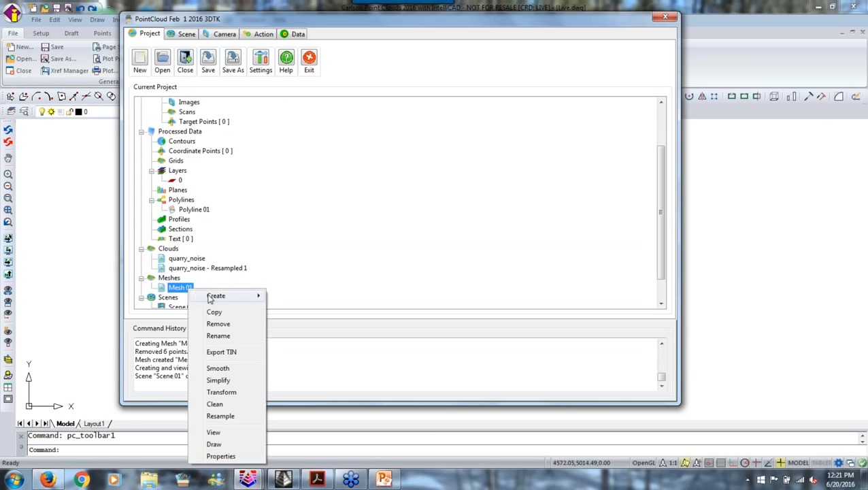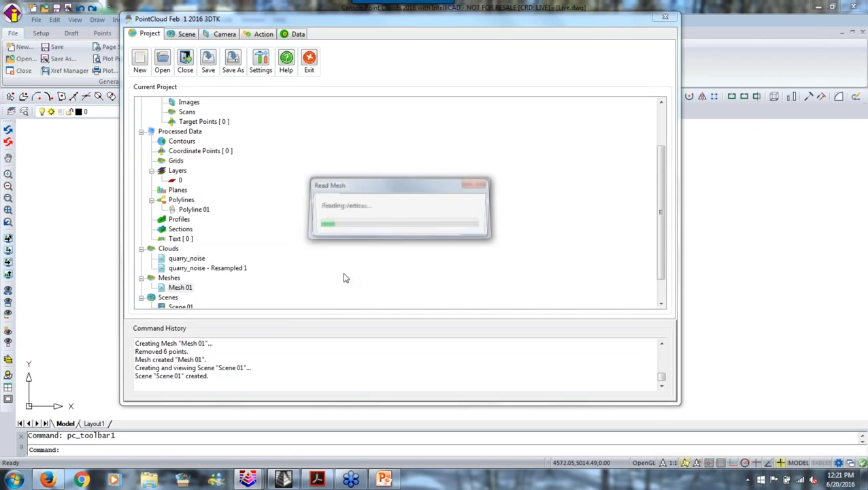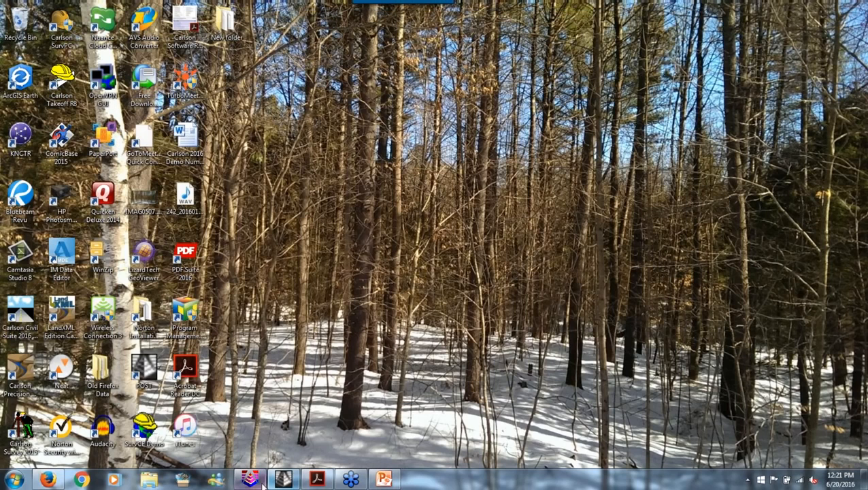And then what we do is we right-click on the mesh and we export a tin. We export a tin, and it says, what do you want to call this thing? And we'll call it live site. Okay, .tin, obviously this is a Carlson tin, and we save it. Hopefully I put it in the right place, and we're good to go. Okay, so now I'm basically done here. So I'm going to save and exit, and that was my point cloud part.